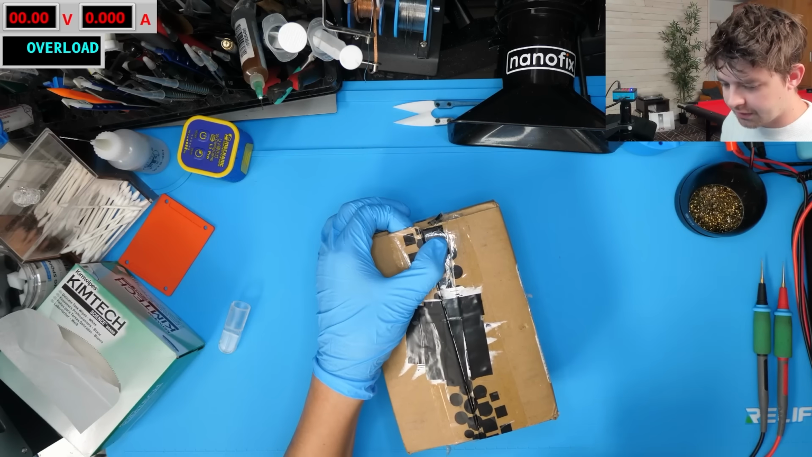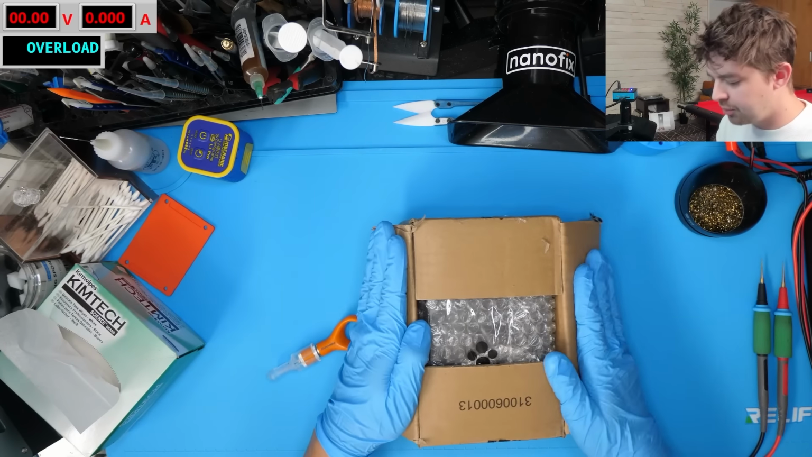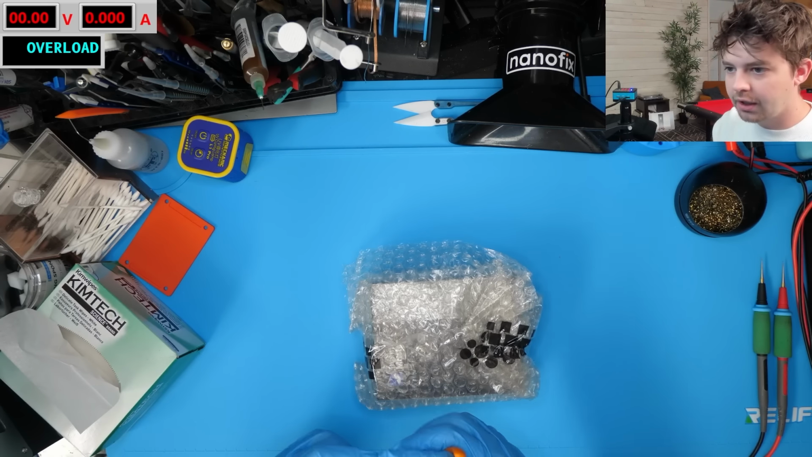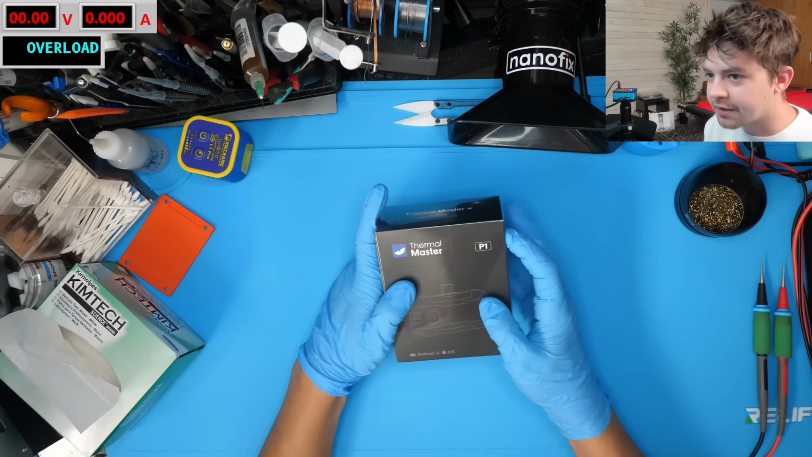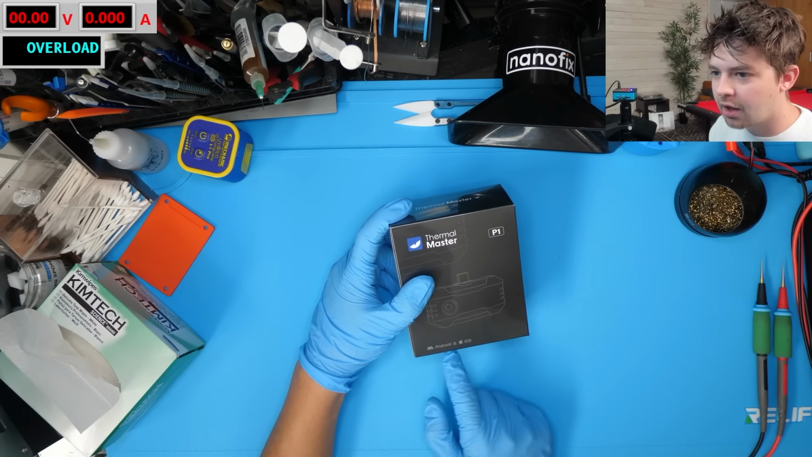Again, obviously it's not going to be the same sensor as in the P2 Pro or in the P3 camera. But like I said, those are overkill. The macro lens and the capabilities of seeing individual components are just quality of life things that are unnecessary. So here it is, the P1 from Thermal Master. And fortunately, they have combined iOS and Android versions.